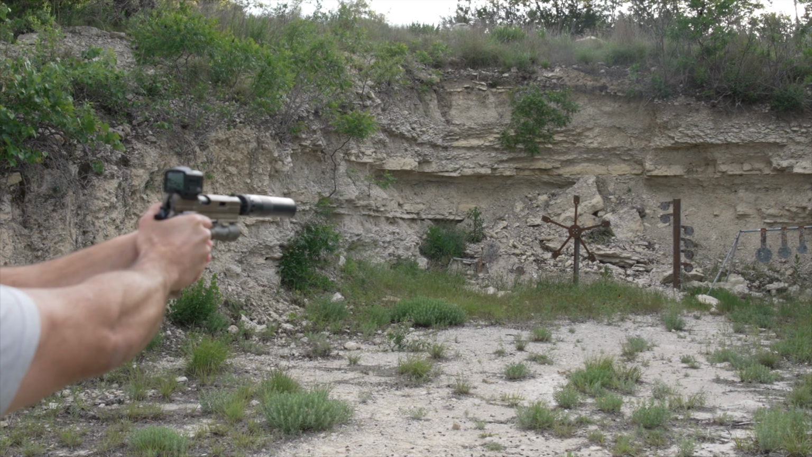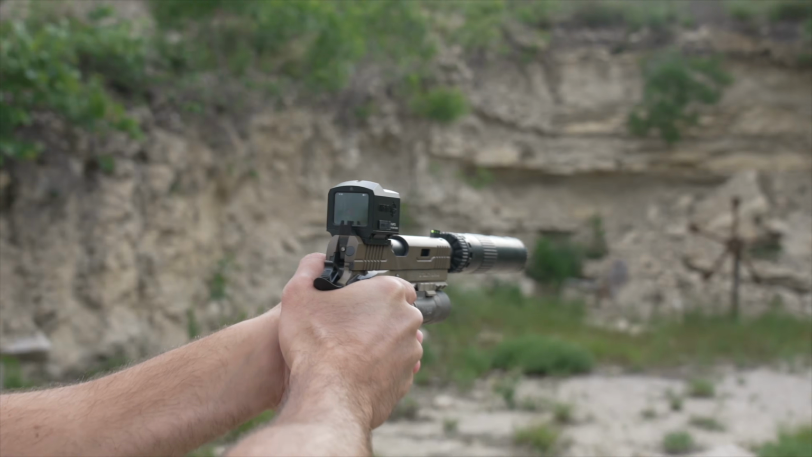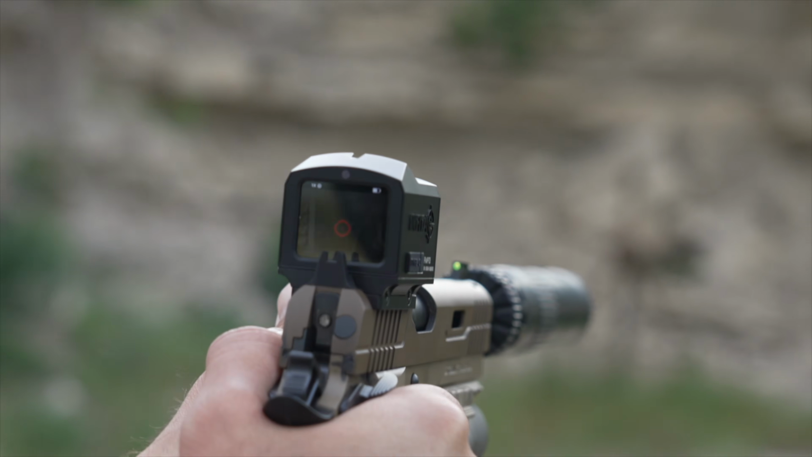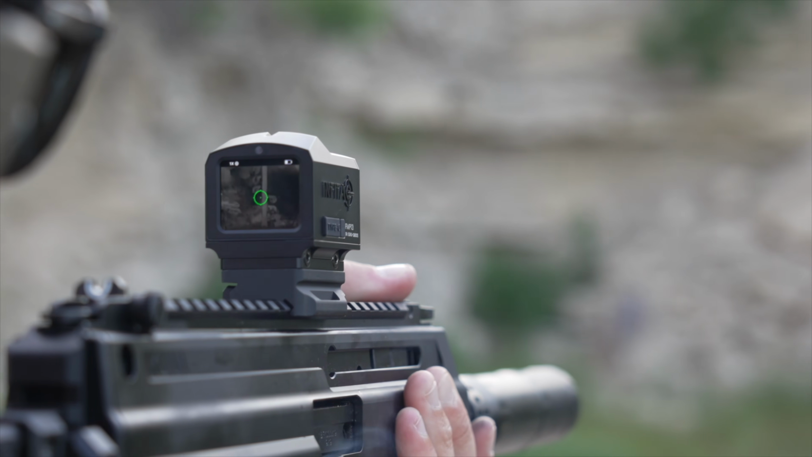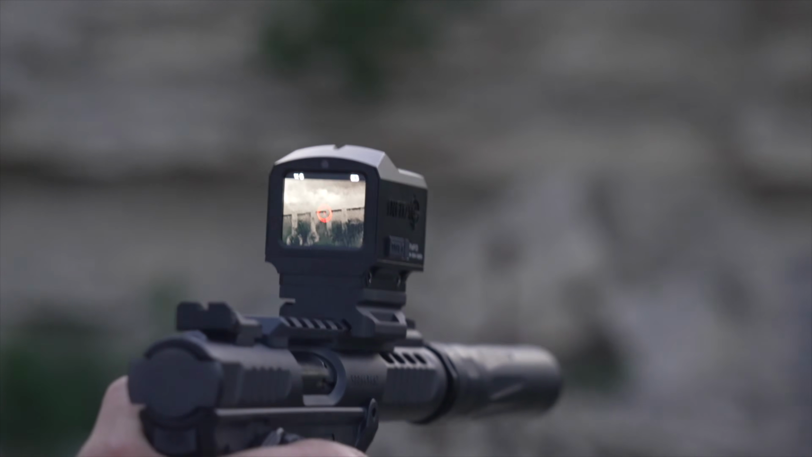But yeah, let's go ahead and get into some of the specs, and I'll kind of talk about use cases. So the way you could use the Fast Mini is you just mount it to a rifle, simply put. You could put it on a pistol. You could cant it as well to where you have your main optic, and this just cants off to the side, so you have backup thermal, if you will.